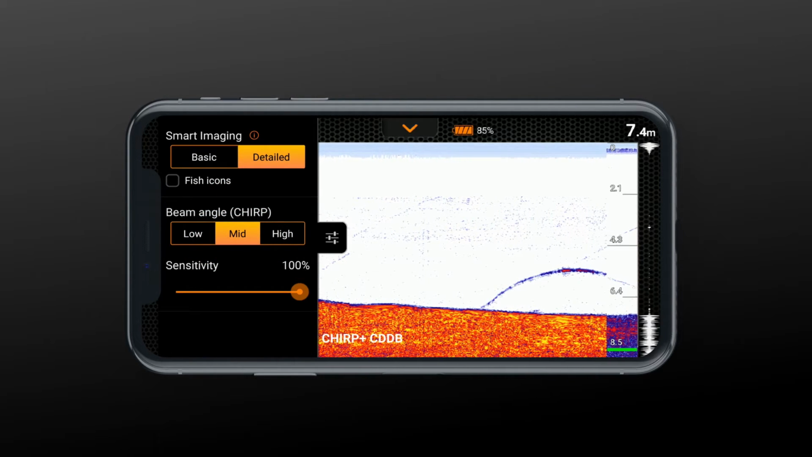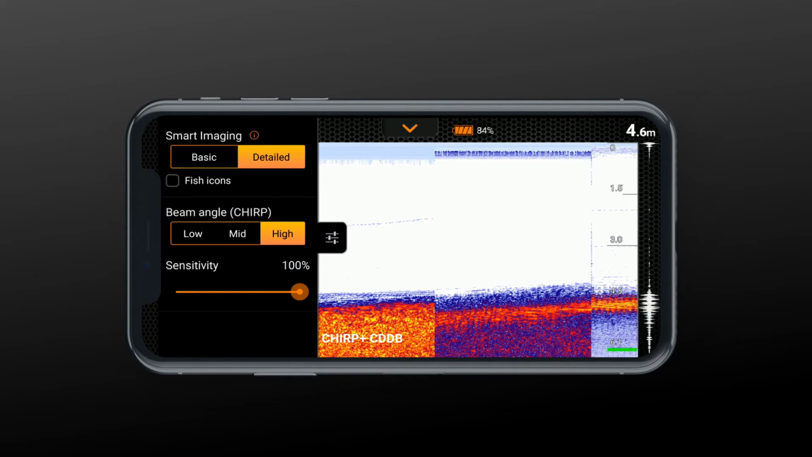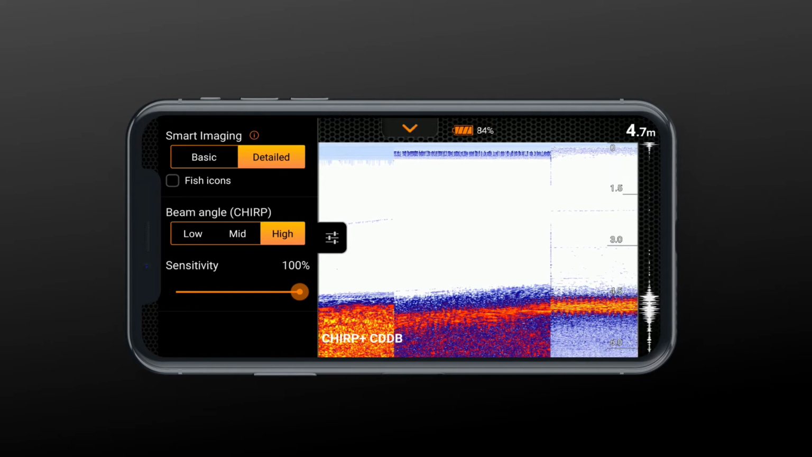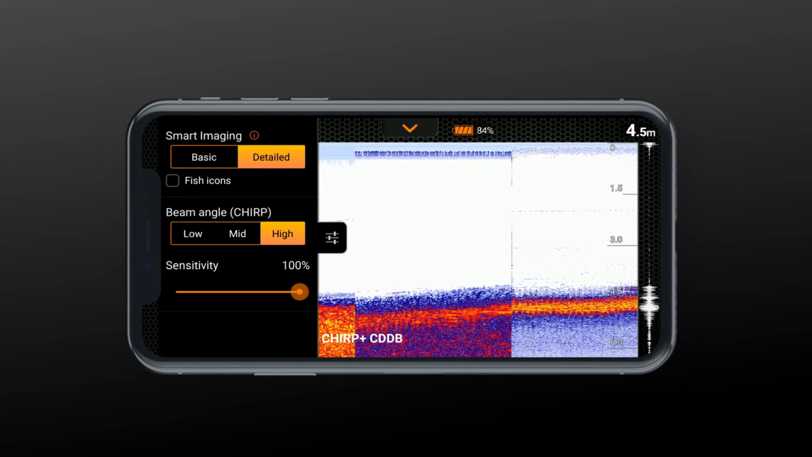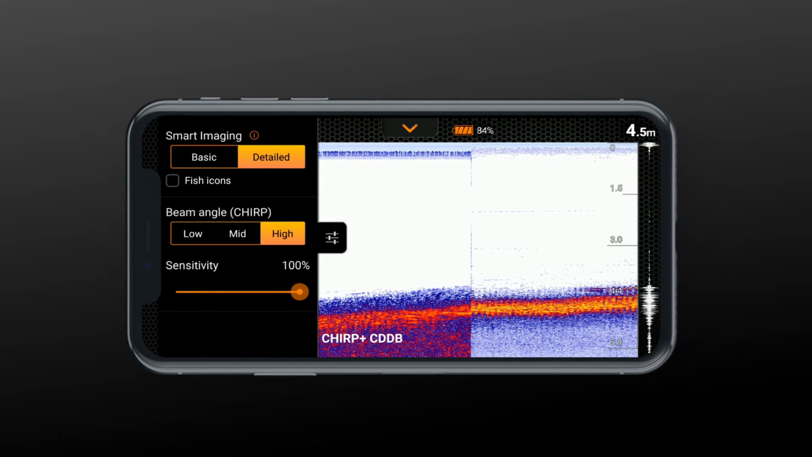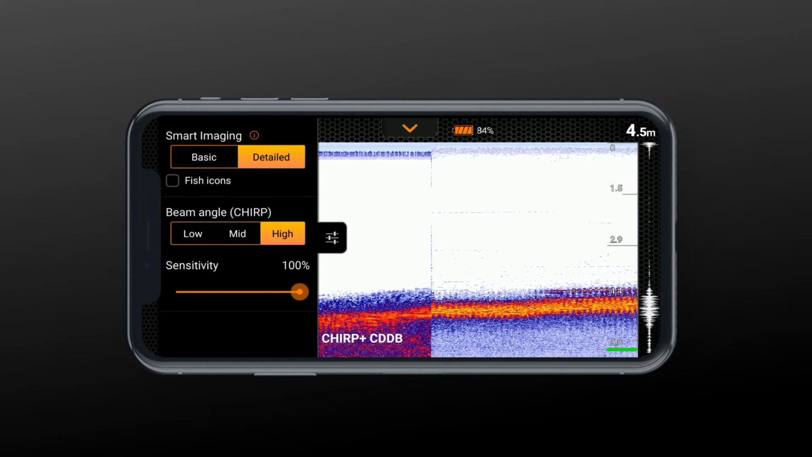Deeper CHIRP Plus has a very narrow beam, scanning angle of 7 degrees, which can show a massive amount of detail, but is very sensitive to all external factors like waves and wind. Narrow beam works great for ice fishing, in very shallow water, or when steadily fixed to a boat using the Flex Arm mount.